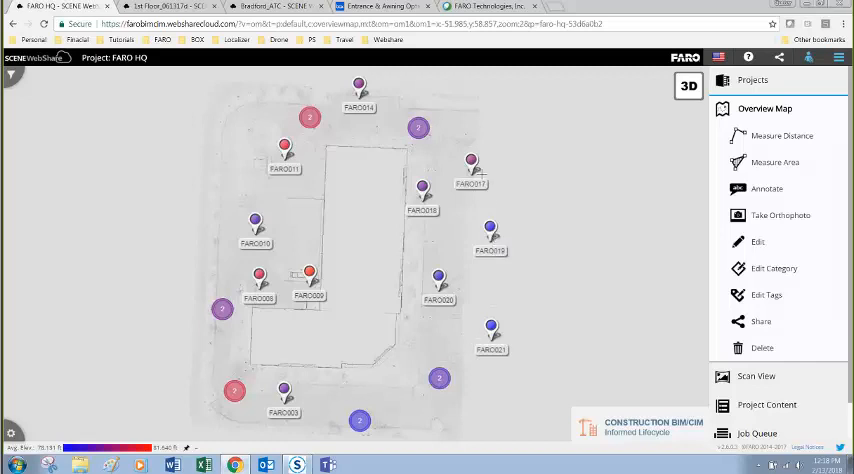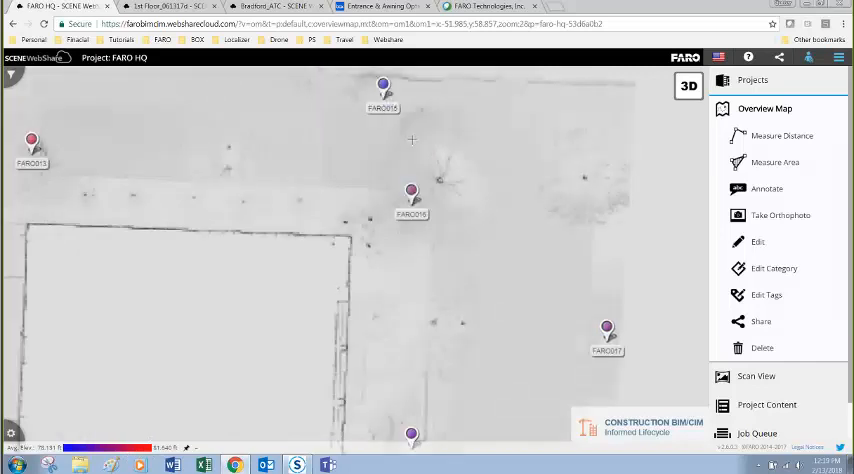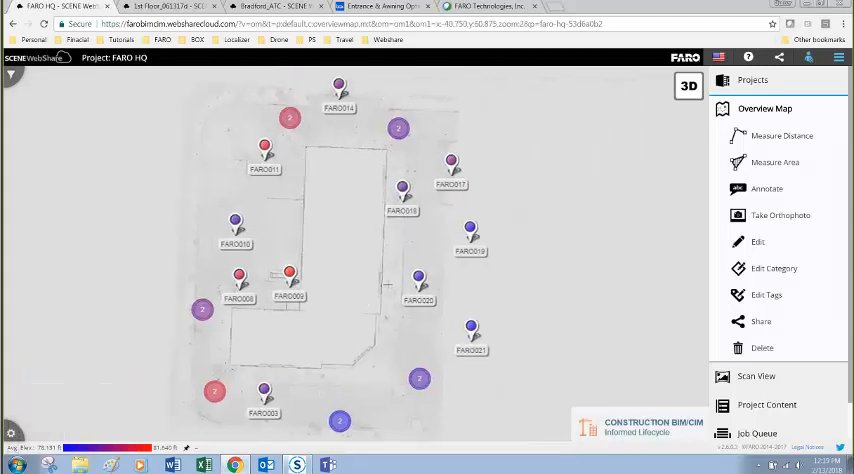So each one of these icons is a scan position, and the color gives elevation information. So we can see that the red icons are close to 81 feet in elevation, and the blue ones are closer to 78.1. There's a little color band elevation indicator in the lower left here. And these circles that have a number 2 in them, if I zoom in, you can see they're just a grouping of scan positions.